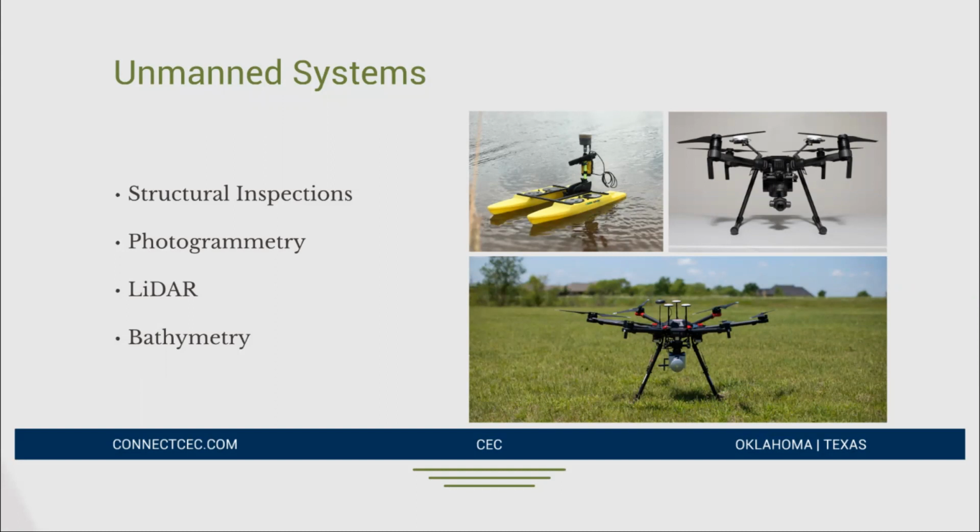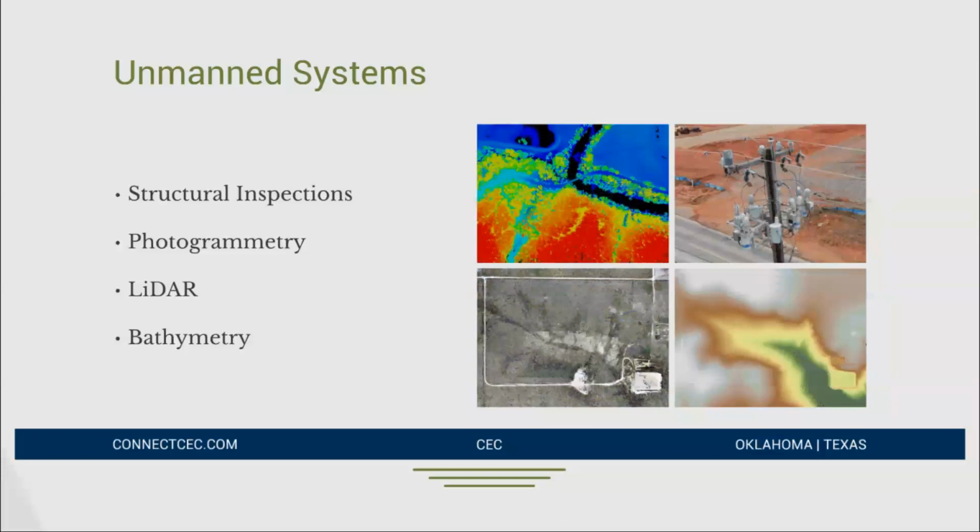And then bathymetry. So we talk a lot about UAS, like aerial drones. But let's say you're trying to do subsurface mapping and do bathymetry. There's a photo of it there in the top left. It's called the Hydrone, and it's an unmanned system that is using that sonar technology to map the bottom of a lake. Here's some examples of some of the data sets we've collected: LiDAR, photogrammetry, some inspection photos that we've taken.